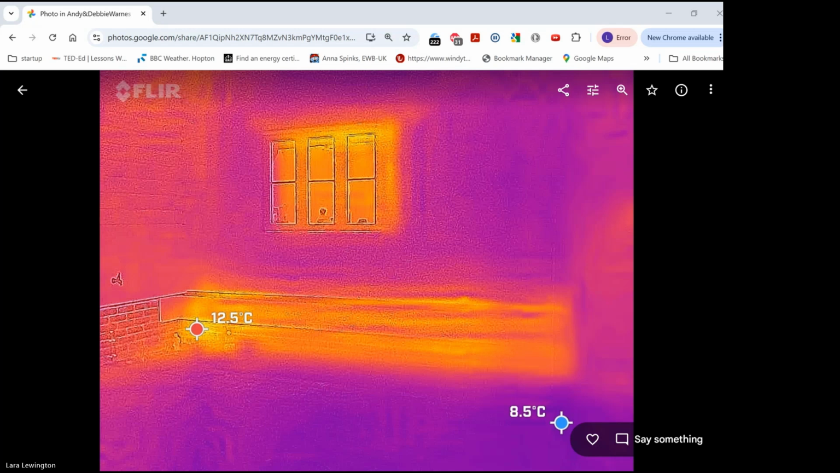So I would suspect that if this property hadn't been screeded at all, you would see the whole of that wall being similar, around 12.5 degrees. And I think the screed itself is helping to insulate and therefore helping to prevent the heat loss. Sorry, are we looking from the inside or the outside? I'm assuming this is outside. The outside, yeah. Right, fine. Okay, so what I'm saying is hopefully correct.